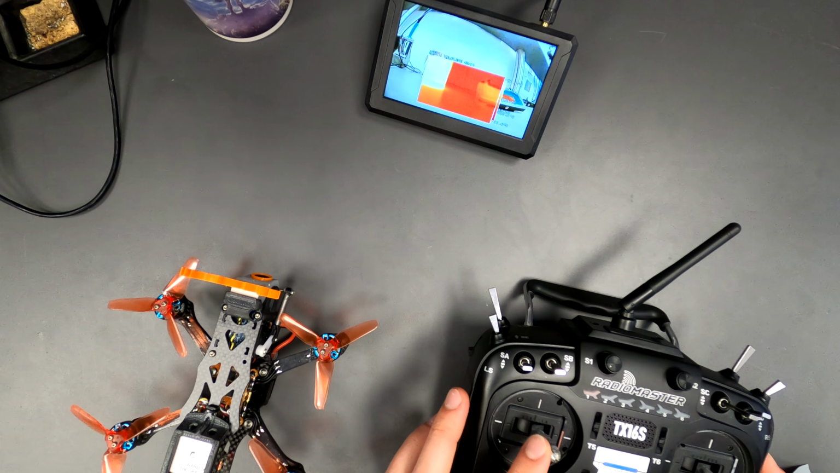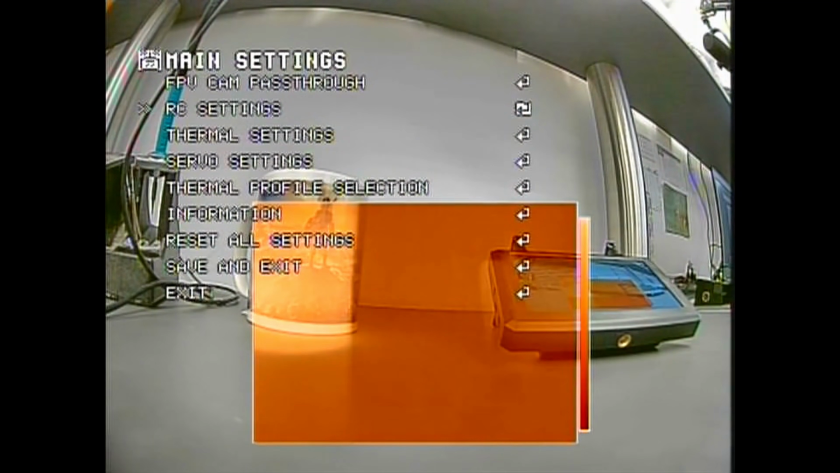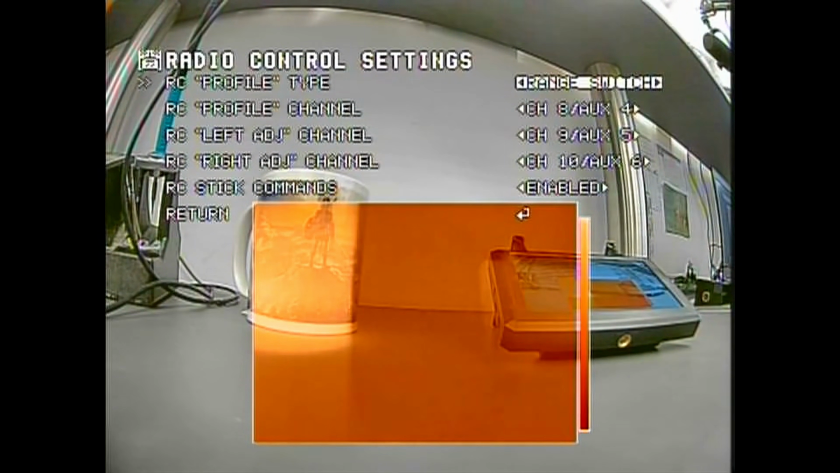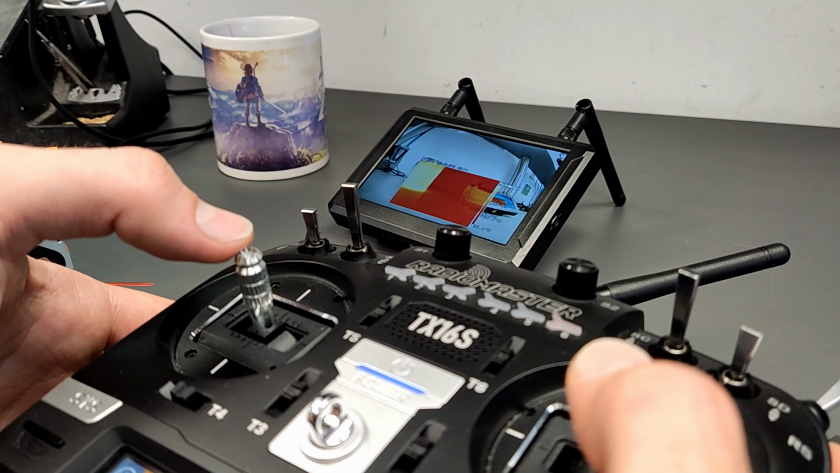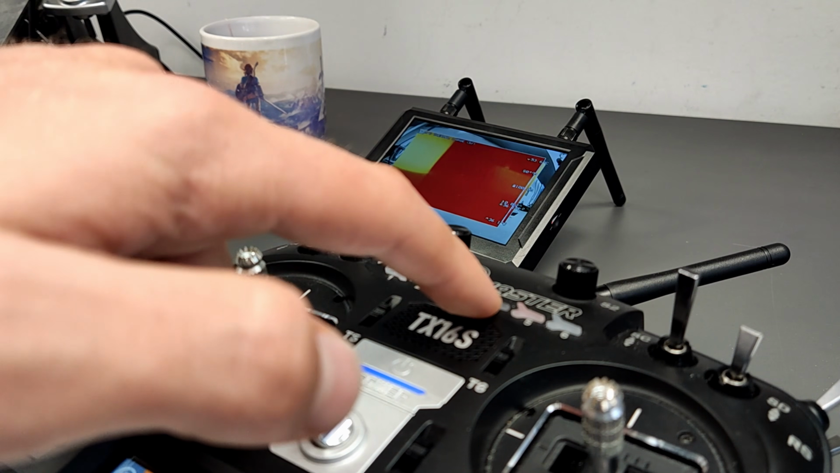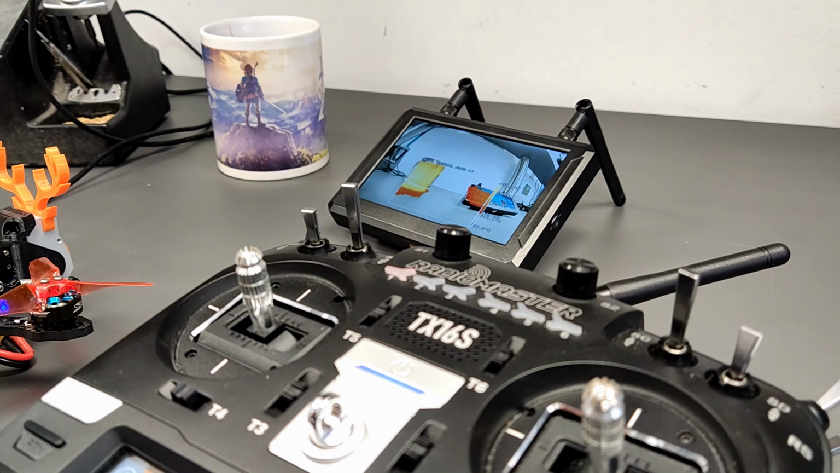Alternatively, an analog channel can be used to select different thermal profiles. Switch the profile type to range switch. I've set the buttons of the radio to channel 11. Now the profile is selected by the buttons. Make sure the count of the active profiles matches the button count. The range switch is also overruling the OSD keyboard.